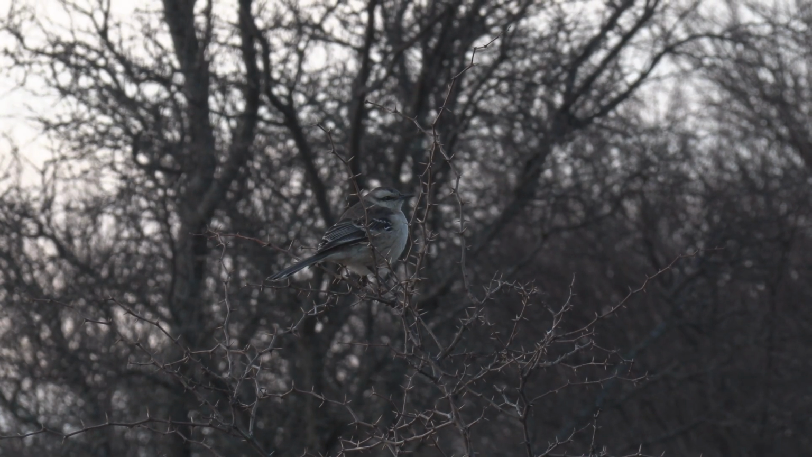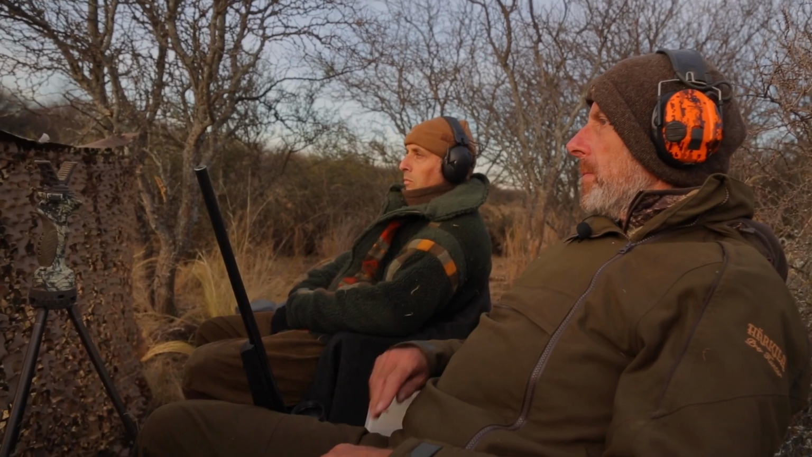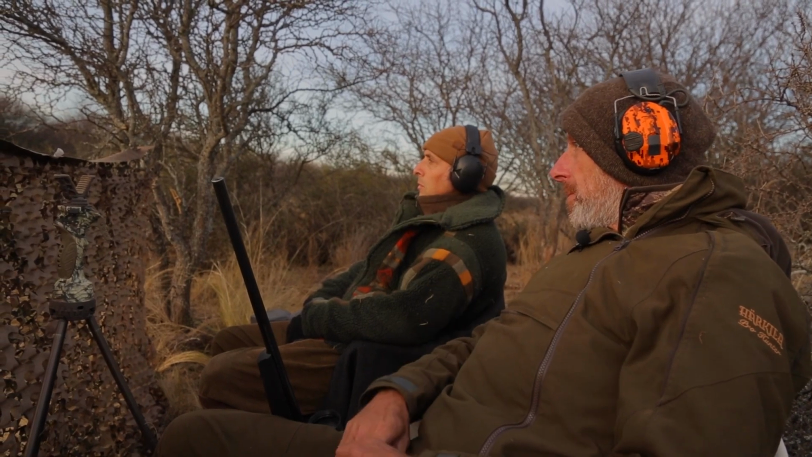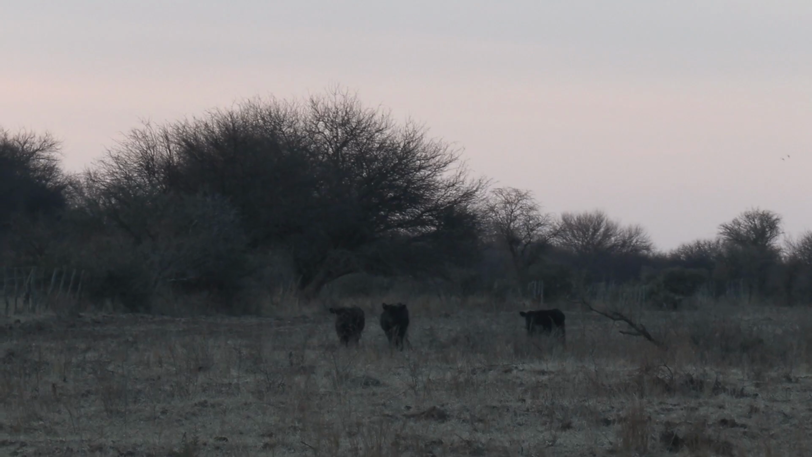As the sun sets, the incredible birdsong keeps them entertained. After an hour, the cows come to drink. This is good news. The more relaxed the cows are, the more relaxed the pigs will be.